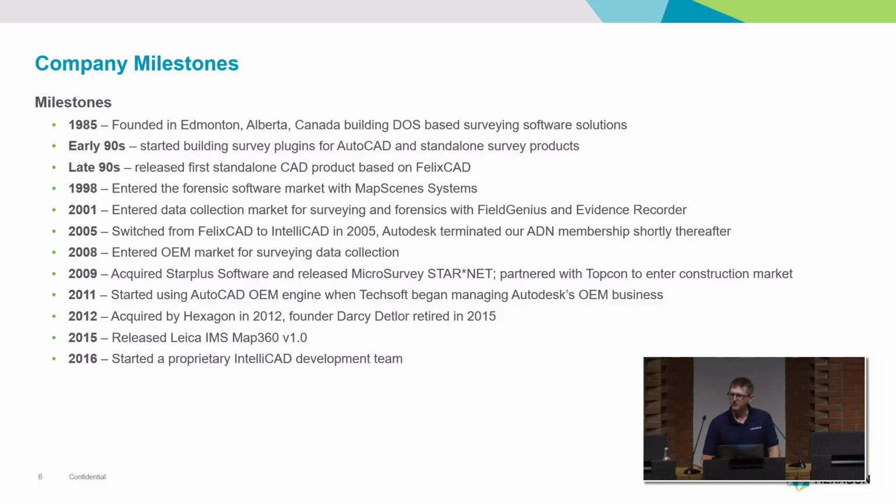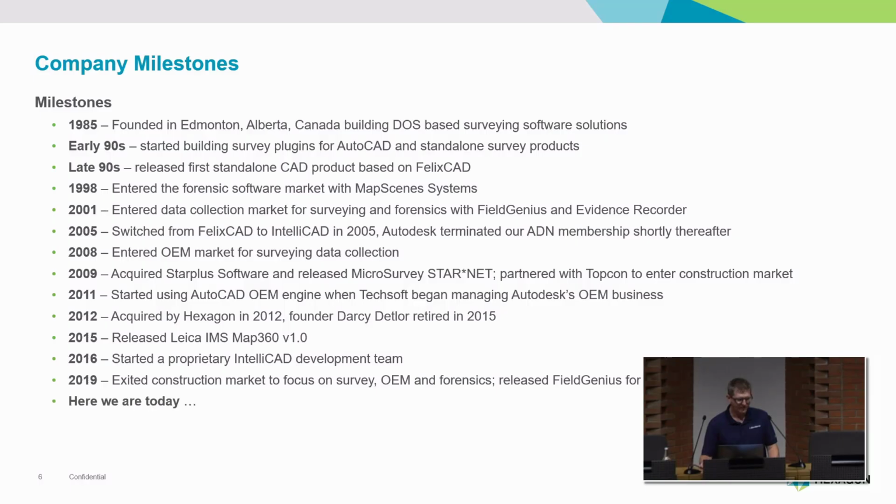In 2016, a few years ago, we started a proprietary development team in Russia with the IntelliCAD programmers, and that has been very successful. We needed to accelerate some of our development efforts, and this was a really good way to do that. Our focus today is on the survey and forensic products. And that's where we are.